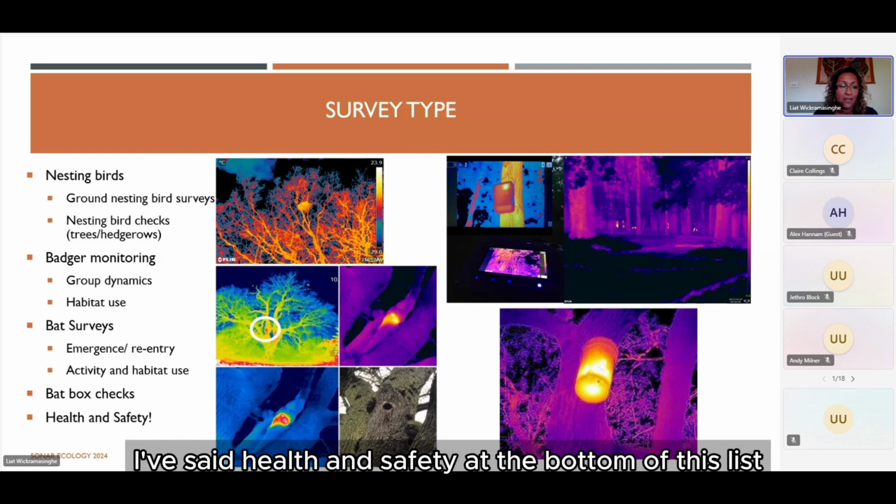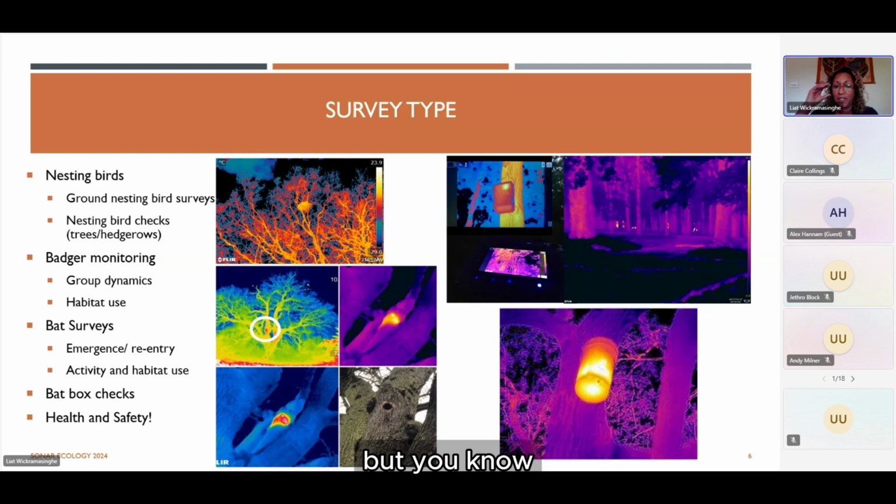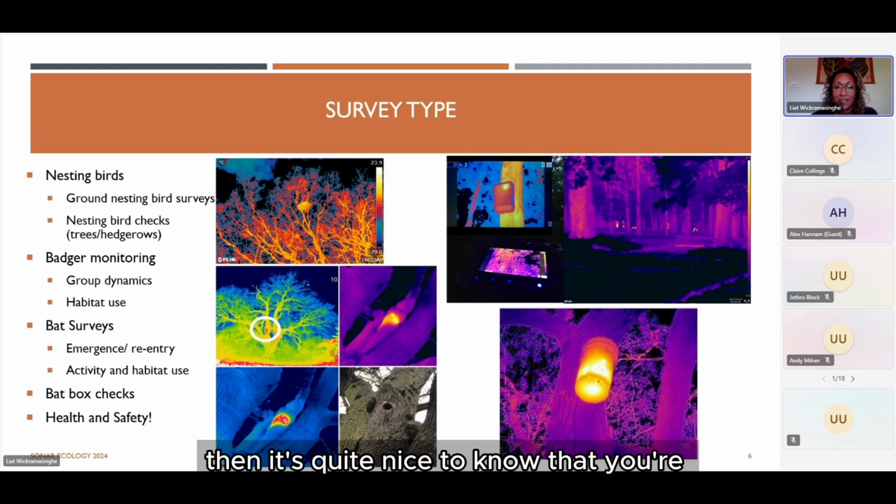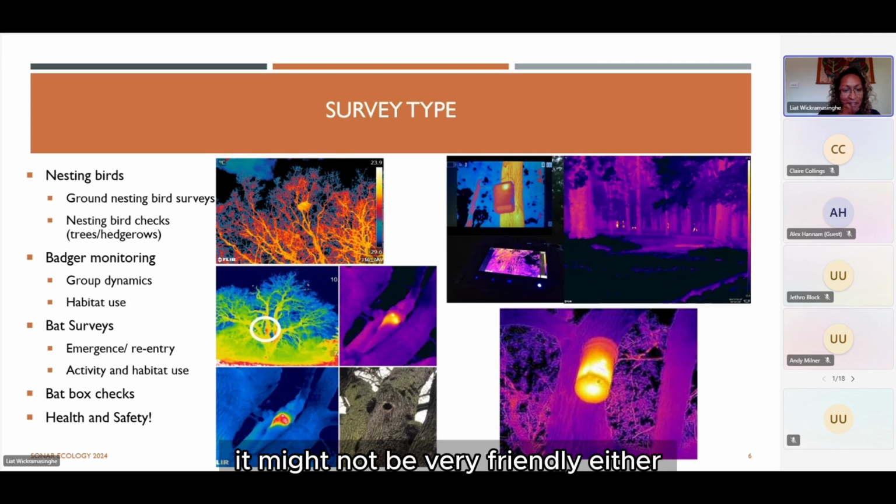So again, I've said health and safety at the bottom of this list, but before you climb a tree and pop your endoscope in anything, it's quite nice to know what's going to be in there. It might not be very friendly either.